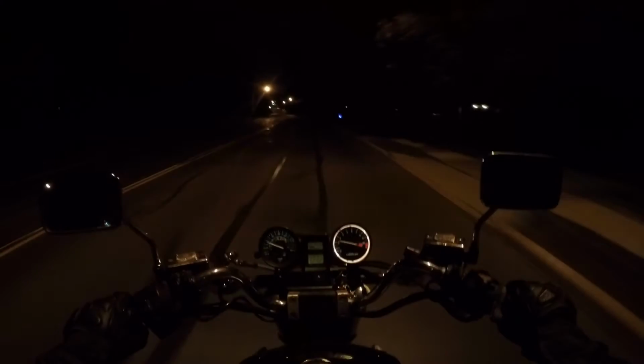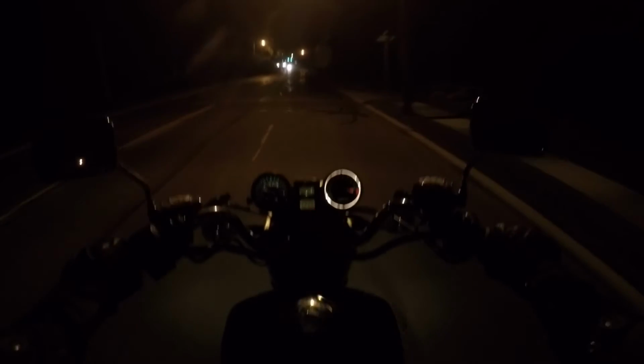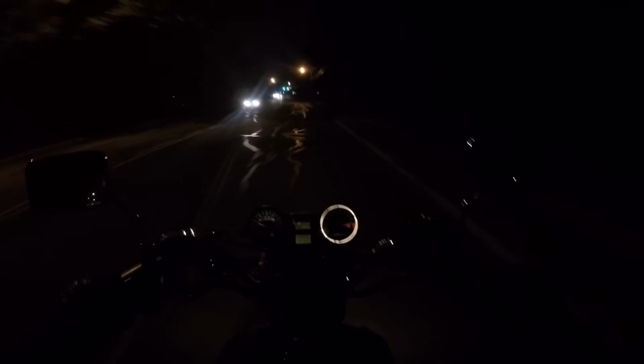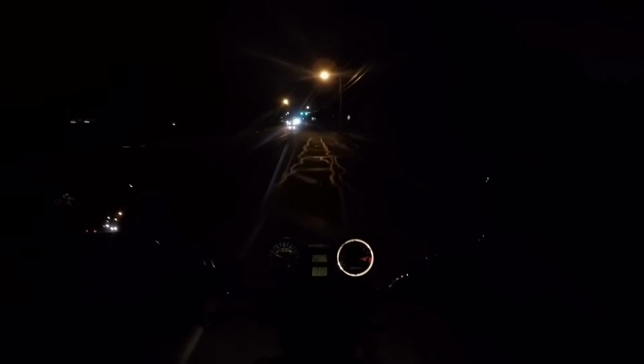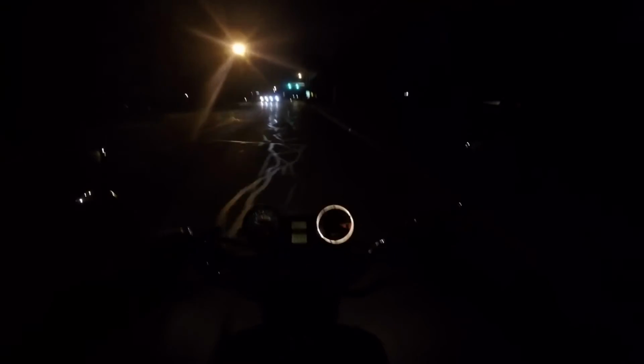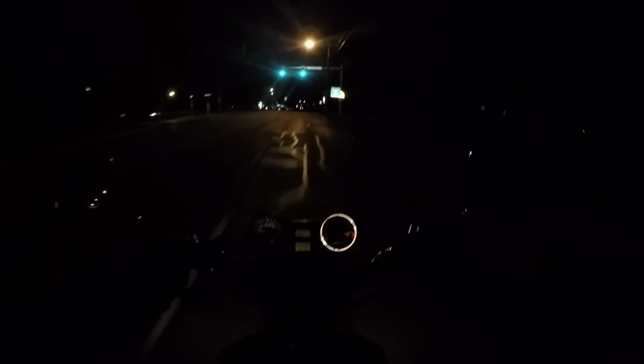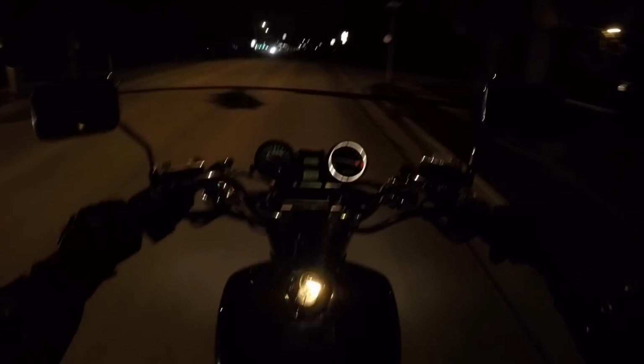Steel double hung frame, the loops, just like a UJM. Noticing a pattern here. Had a nice big one-piece seat. It had a nice big fuel tank, like a 5-gallon tank, and that thing did not really drink gas even when you were really on it.